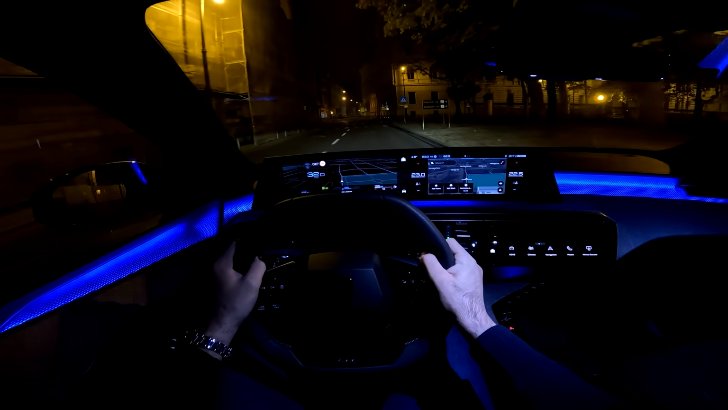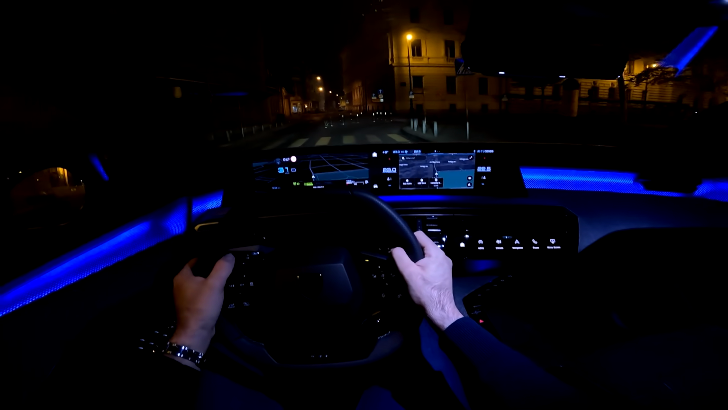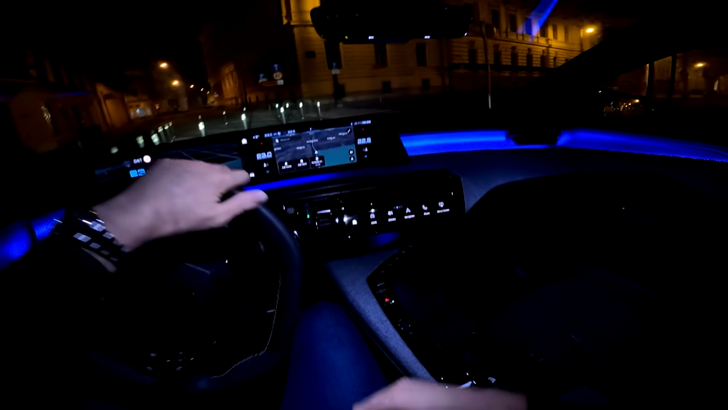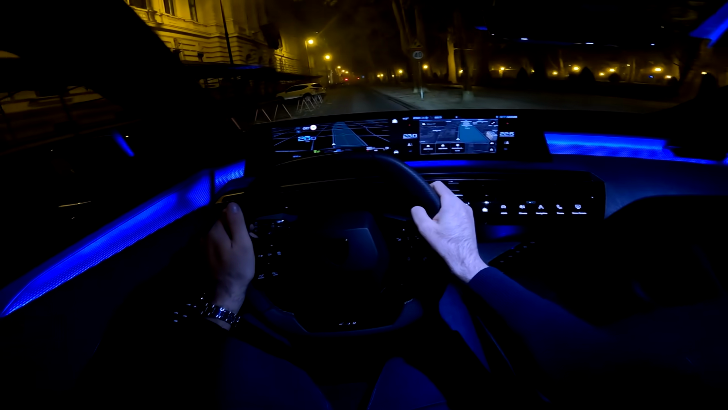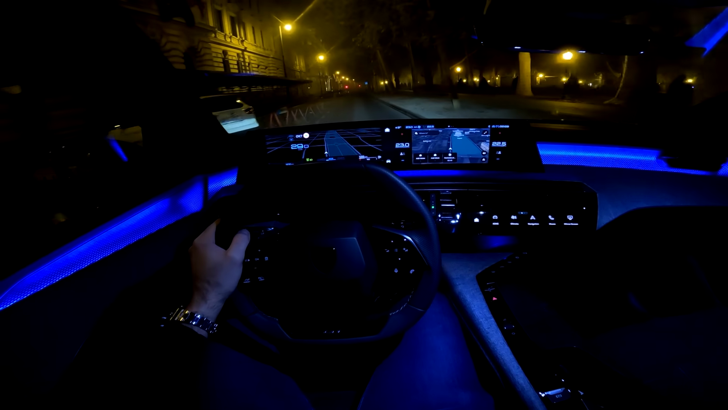And again, bumpy section, and really the comfort is so good. The seats are very, very comfortable, and the ride, the suspension is so smooth. So yeah, you can go on a long road trip, like a 1,000 kilometer road trip. I think it would be so easy with this car. And if you are wondering why there is no traffic around us, it's actually 2:28 a.m. on Monday night, so that is why.